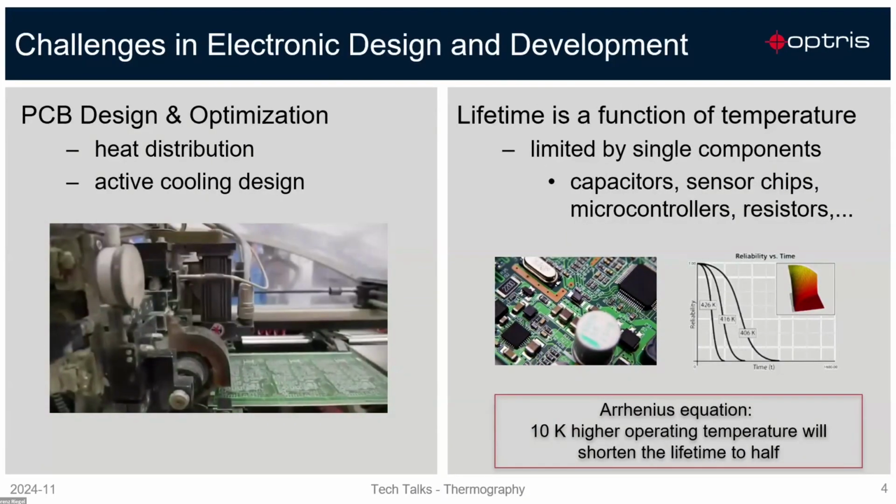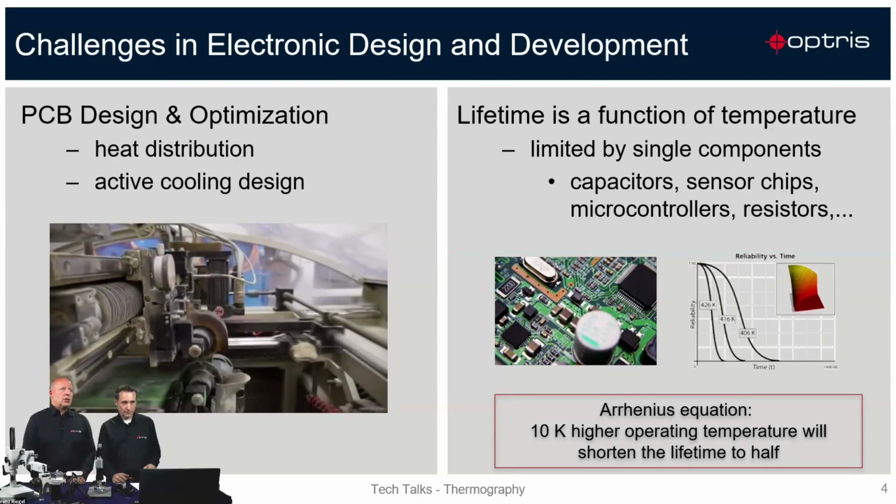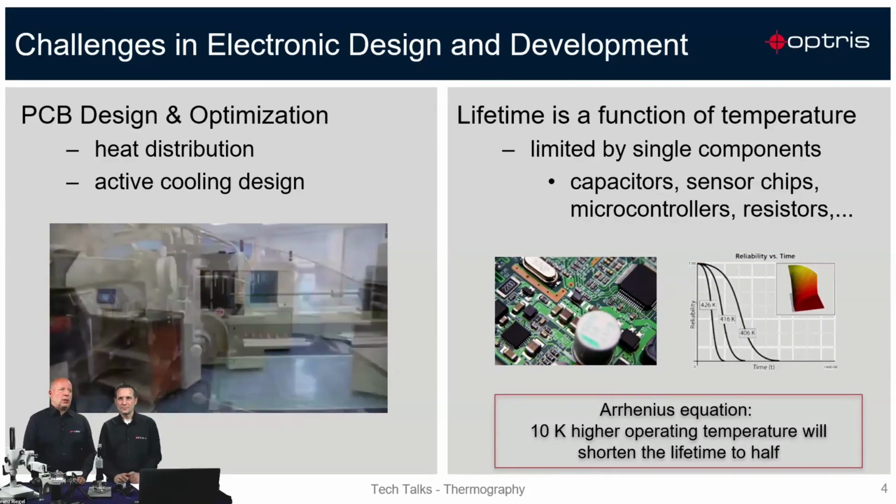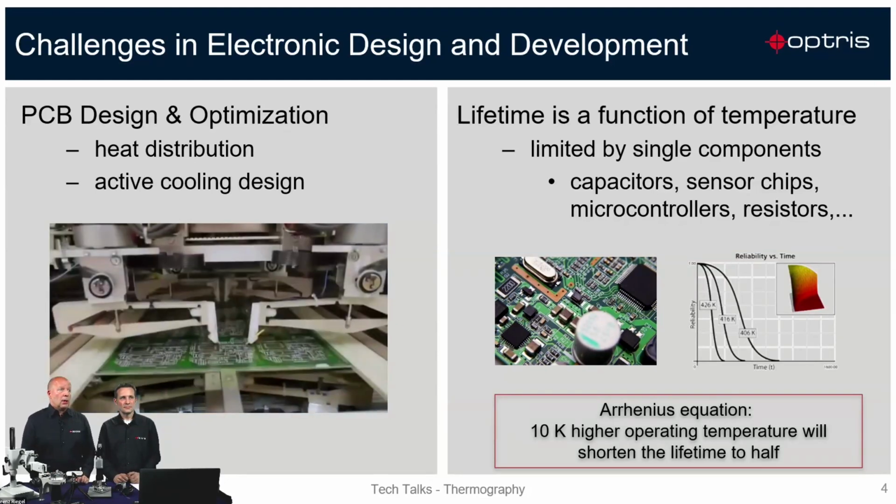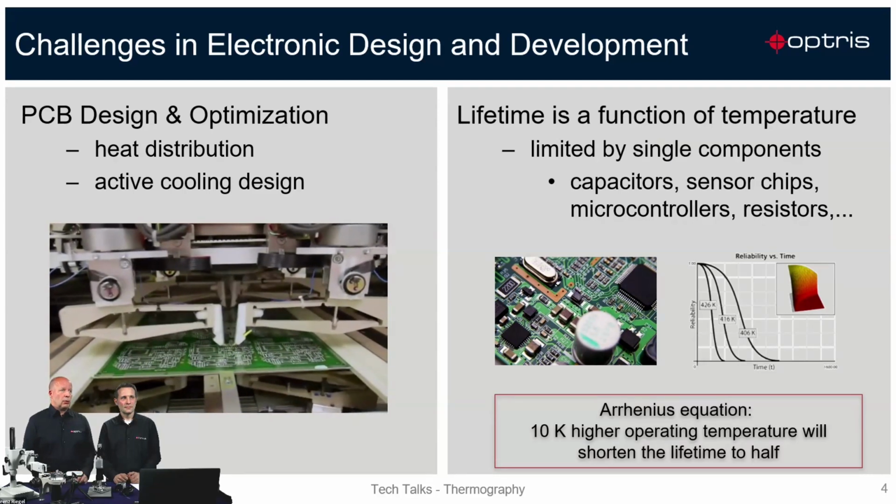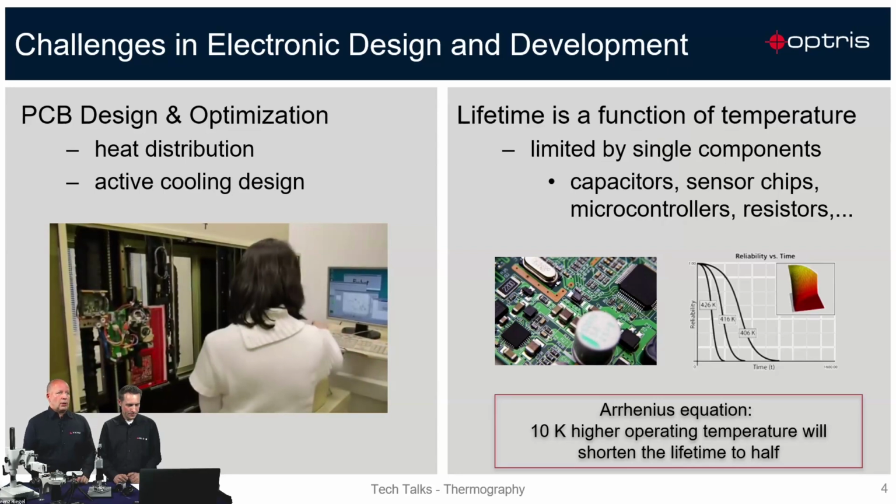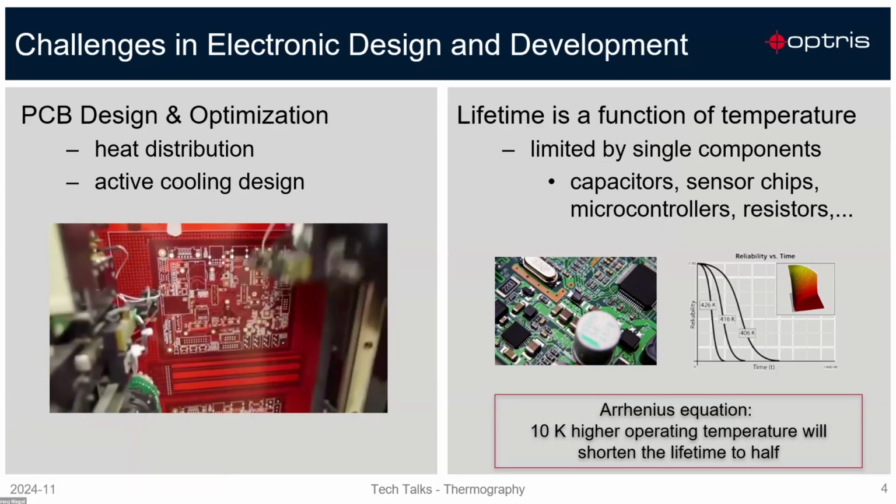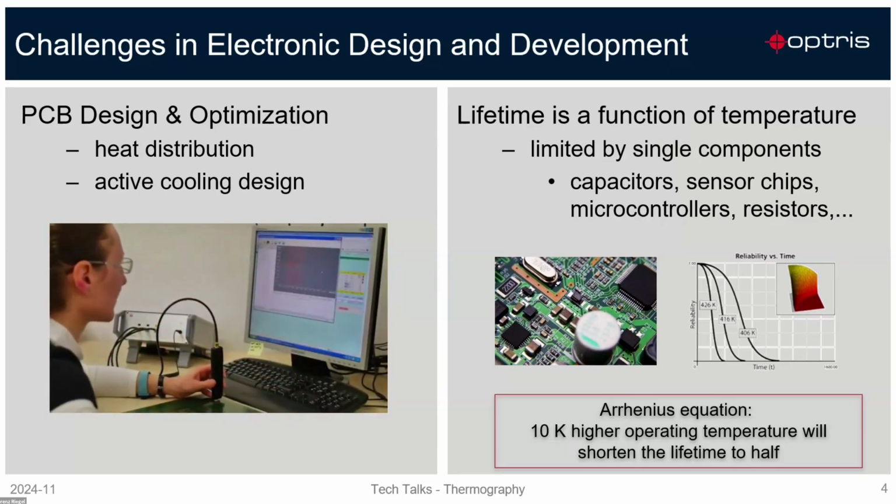Let's dig in a little bit into our topic of today. So what are the challenges in the electronic industry? That means if electronic engineers are making a design for a PCB, it is always a question of design and optimization, because some components get hot during normal operation. That means they have to take care of heat distribution and think about passive or active cooling design.